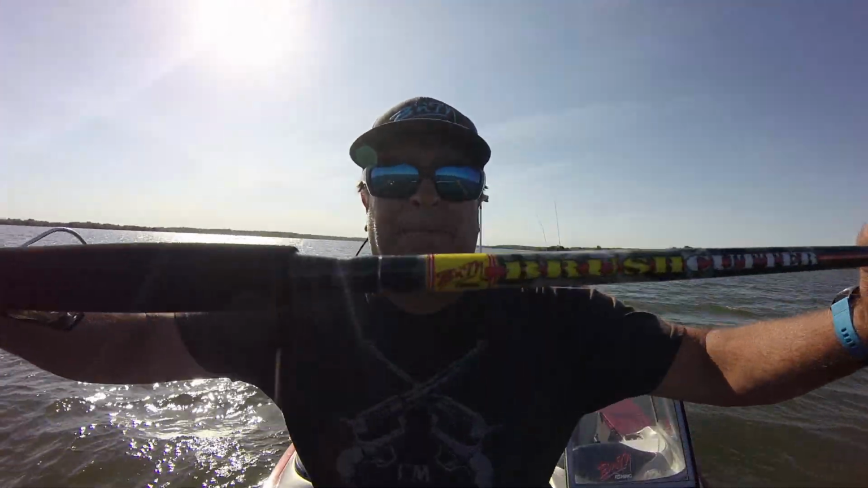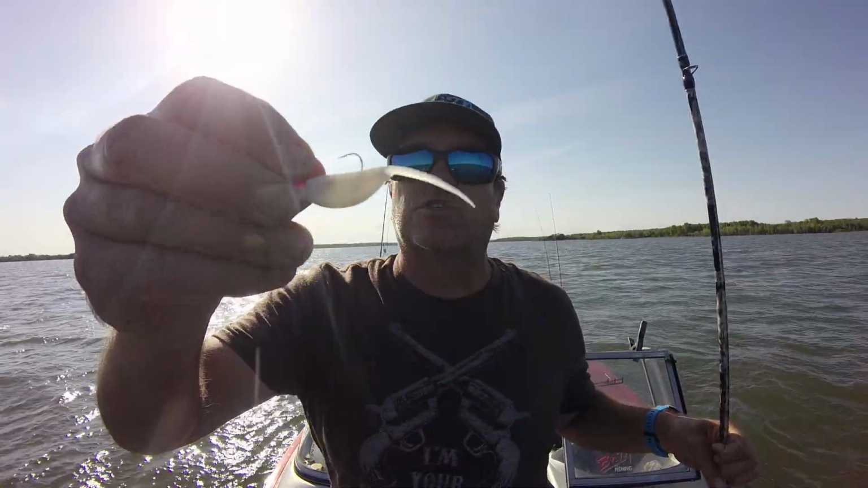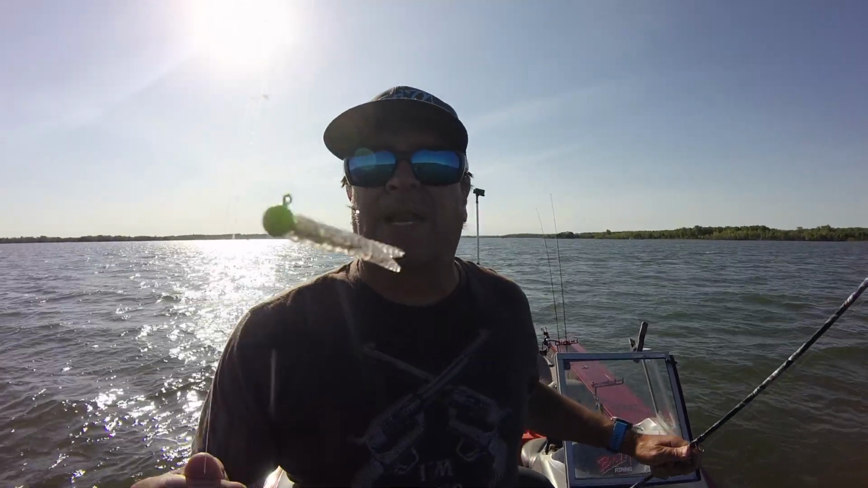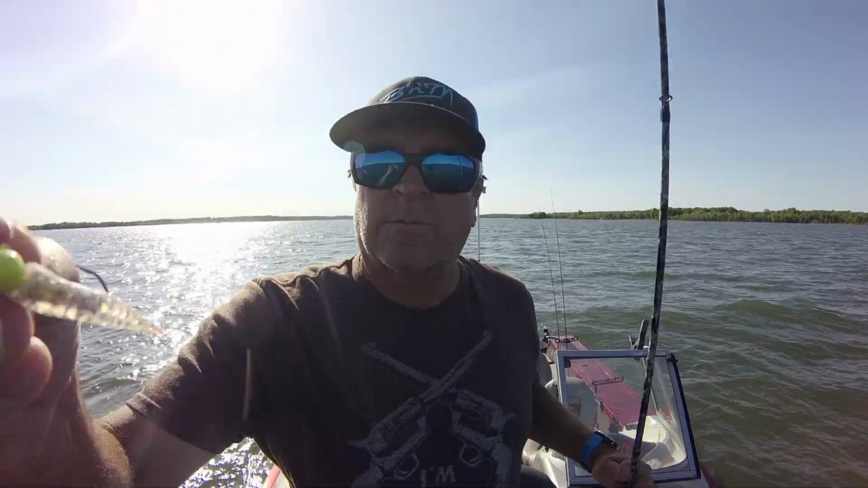The first one being the BnM brush cutter. And I apologize about the wind. And we're gonna go with a couple of minnowish type baits. First, a little swim body there by Crappie Magnet and the double cross head, and then just a regular Crappie Magnet body and kind of a silvery minnow pattern with a chartreuse head.